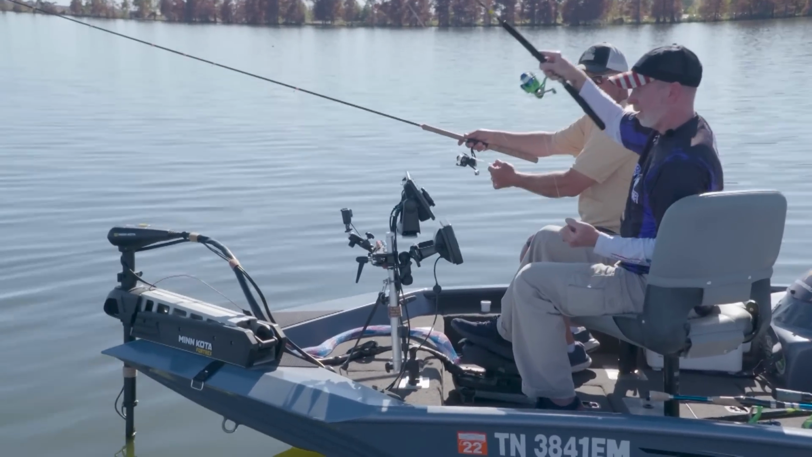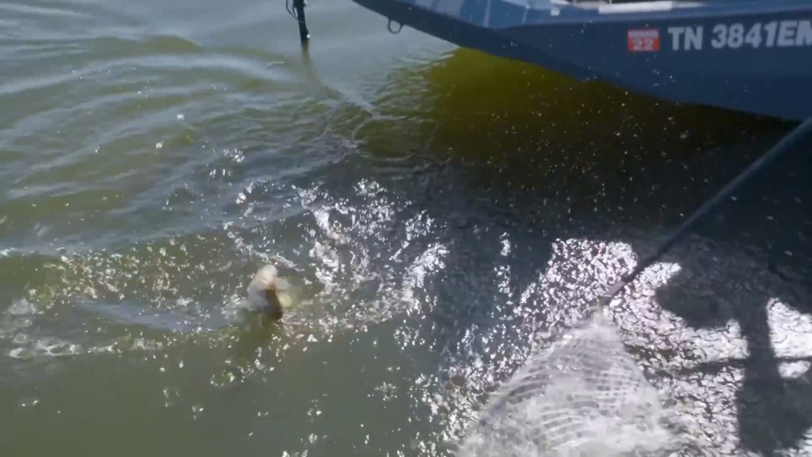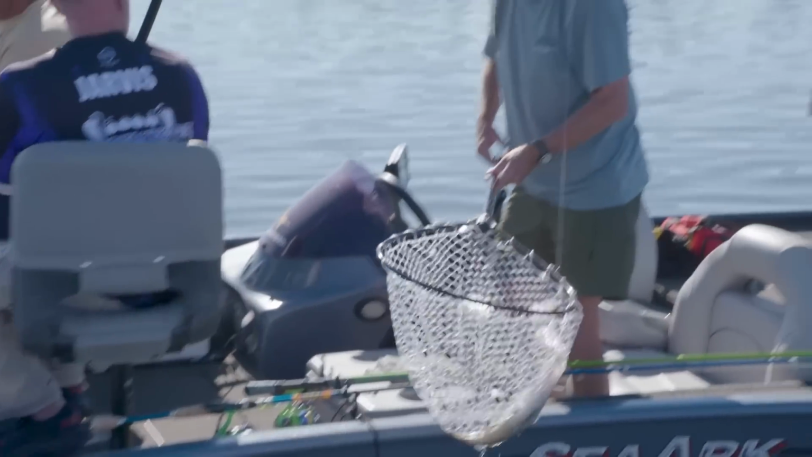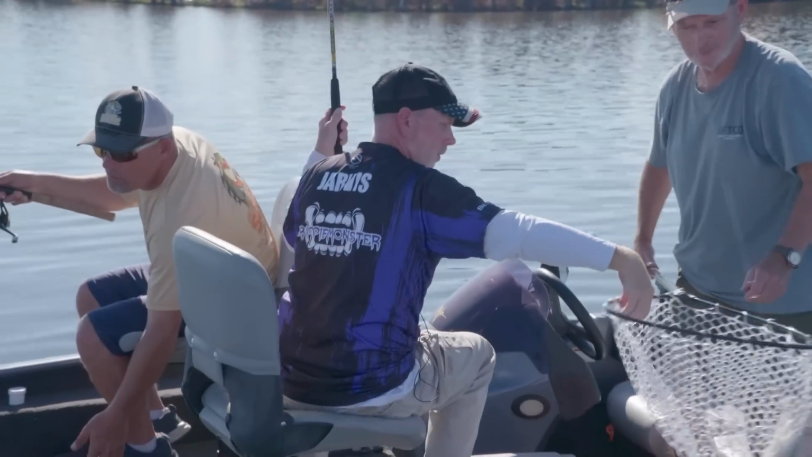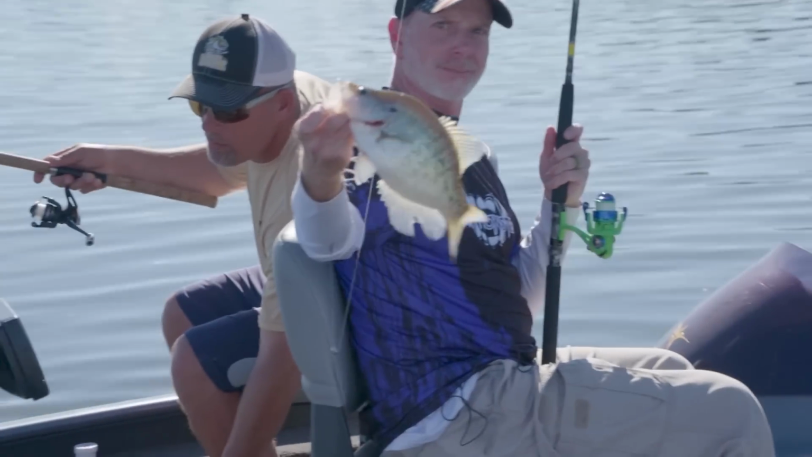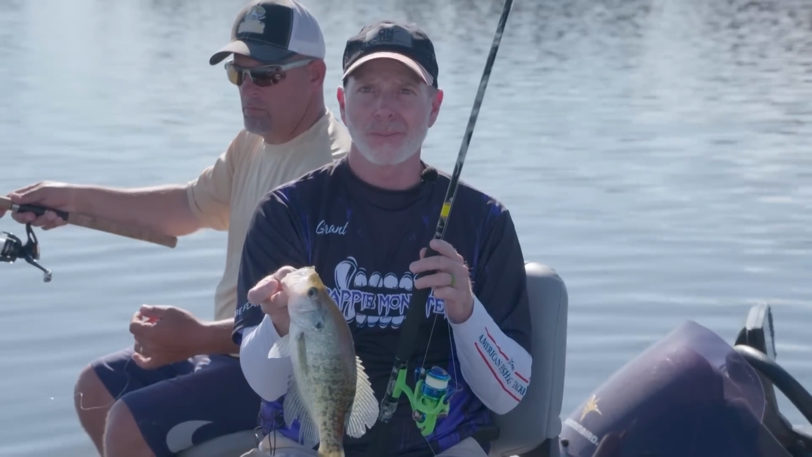Come on, got him. It probably took us 15 pitches to finally get that fish to bite. It could have been we were off an inch or two either way, but the fish didn't spook.